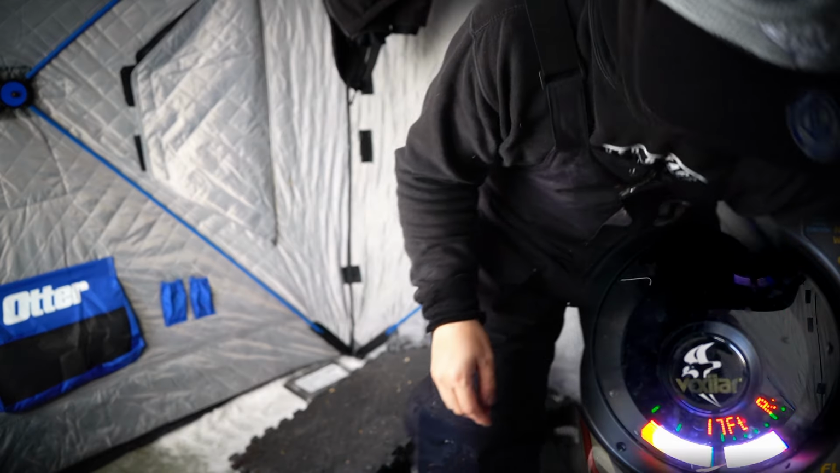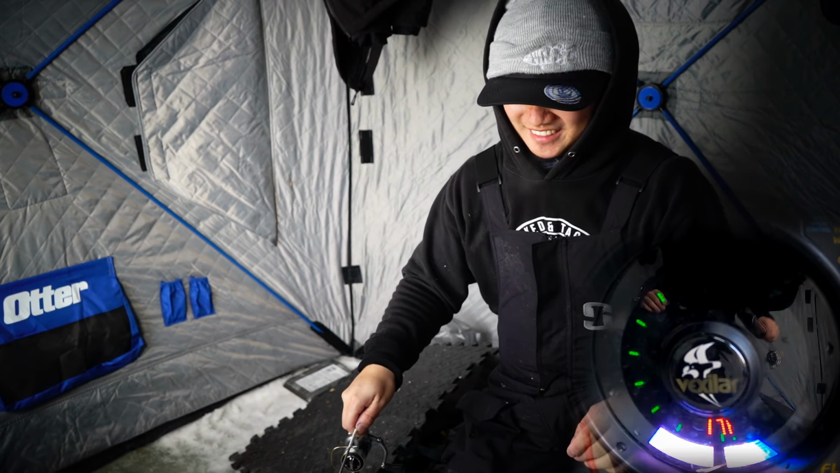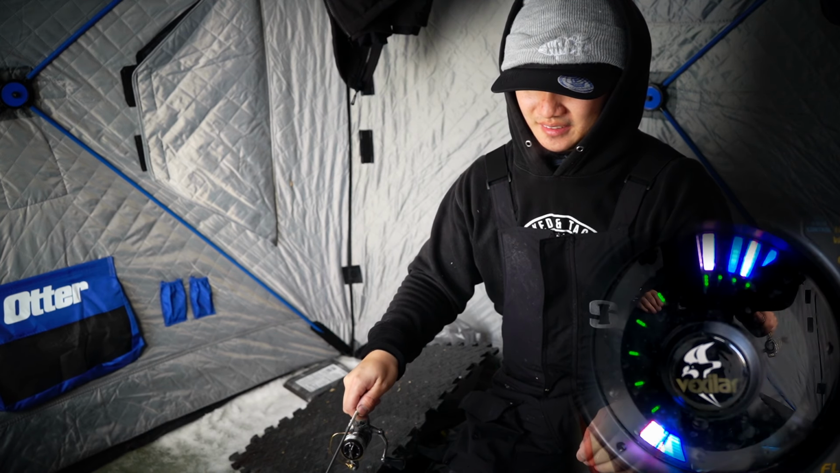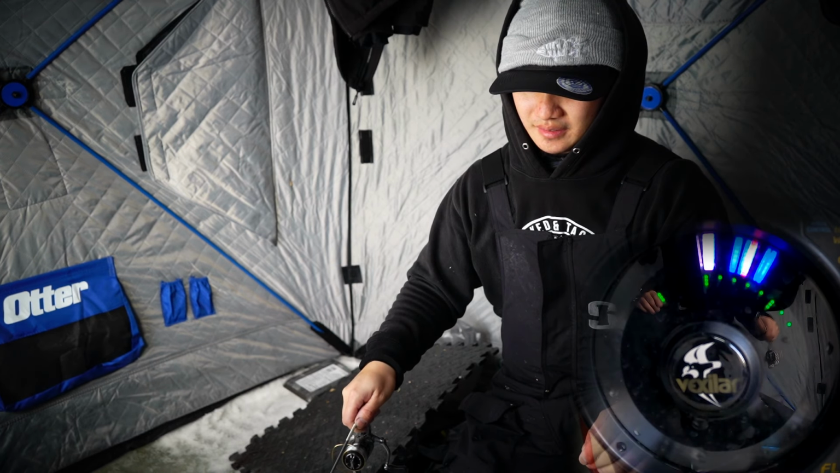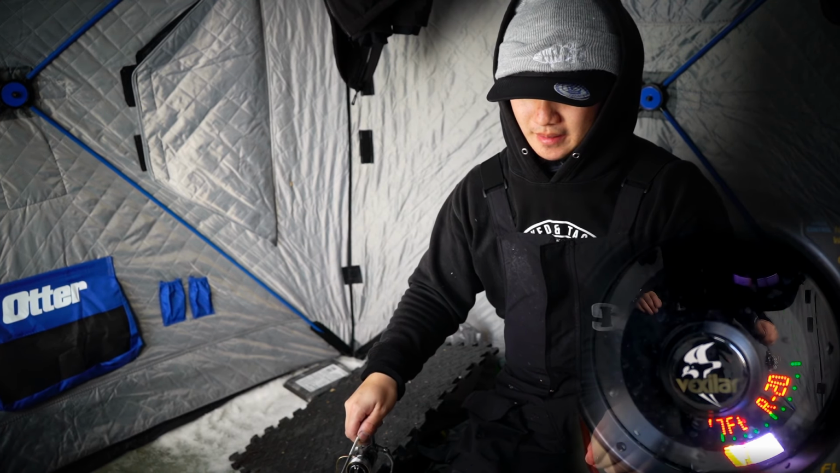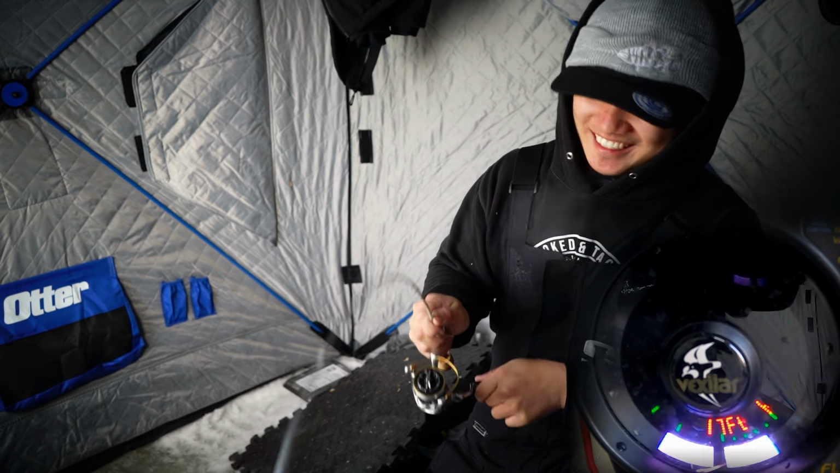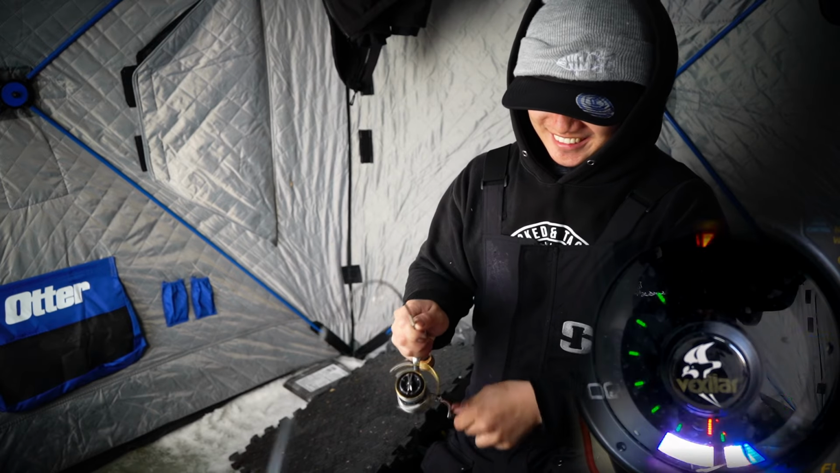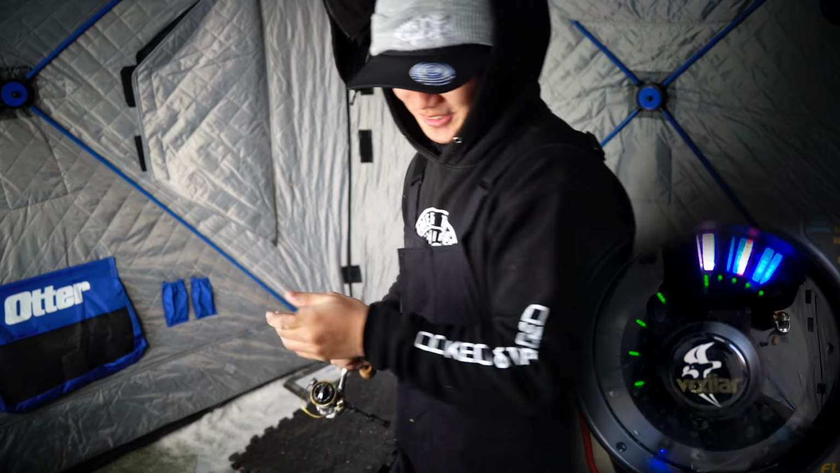There's a fish on me. What the heck? There's a fish on me right now. Got him. I just went and checked up on Nathan. I got one already. What the heck? Oh, he's a big one.